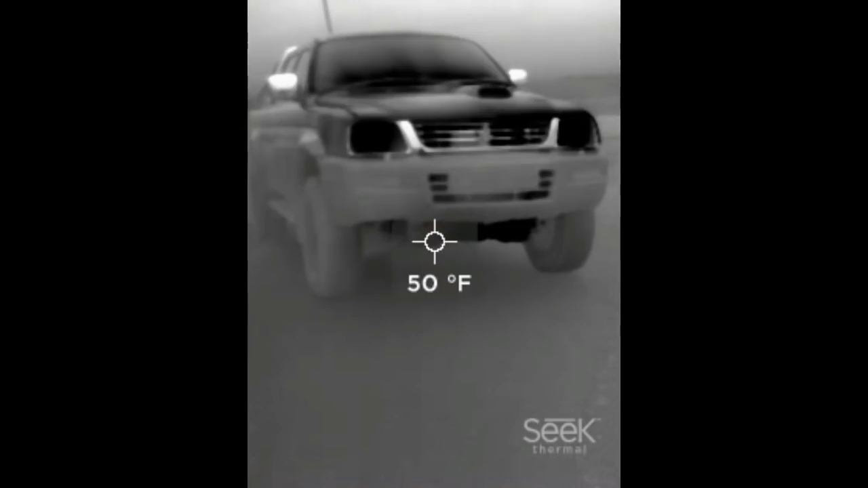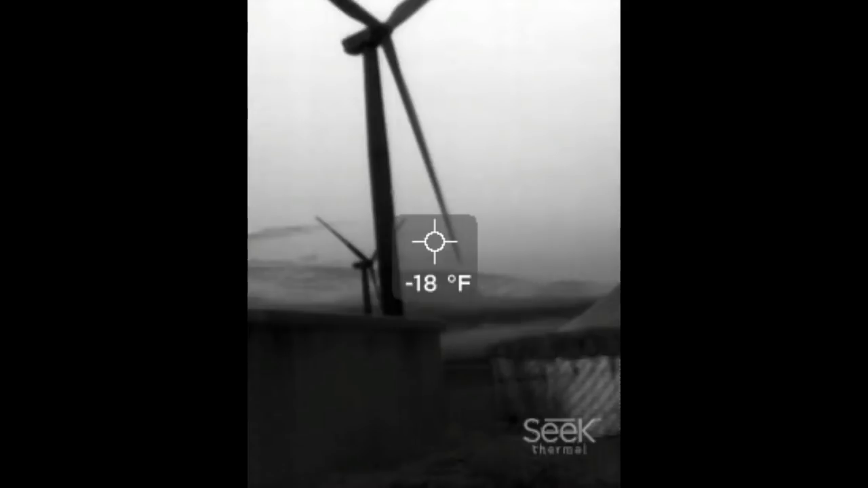We've got a handprint on the wall, or two handprints on the wall, 19 degrees. You can see the truck here, it's black, that means it's hot. Where it's white, it means it's cold. Sky there is minus 18 degrees, and basically we're not getting an image in the true sense of the word, we're getting an image that's built up, yet again, from infrared signatures. That's the best way of describing it.